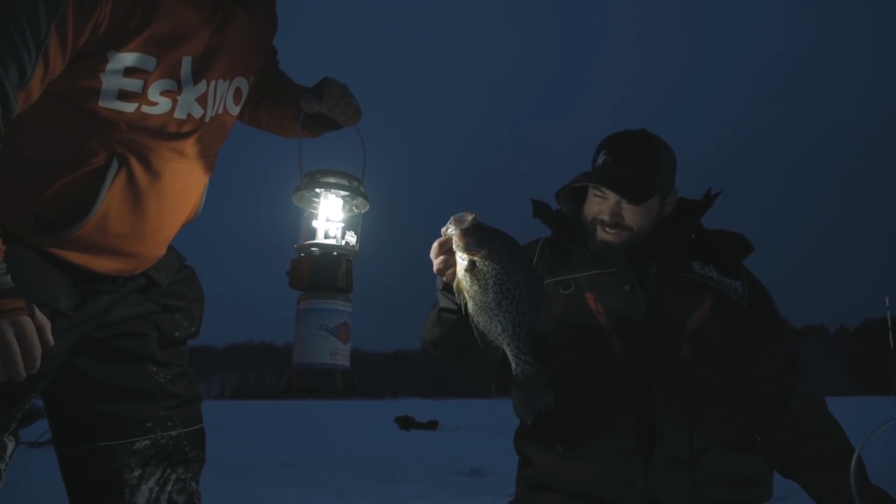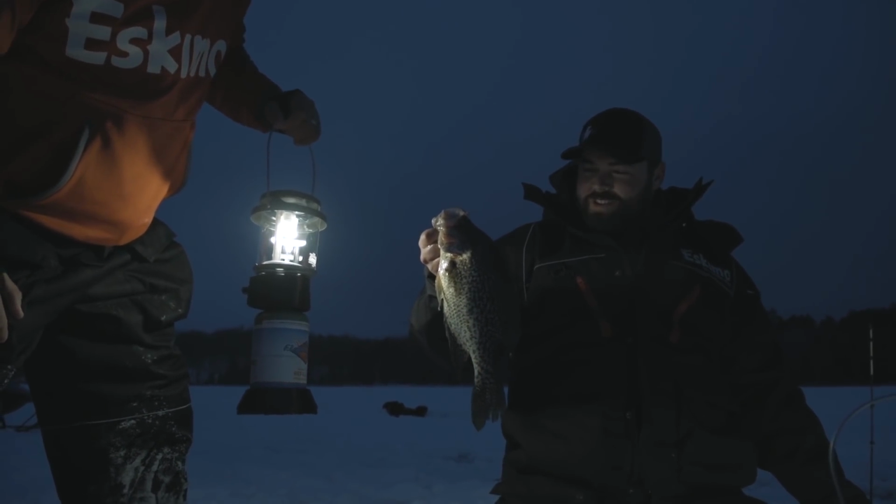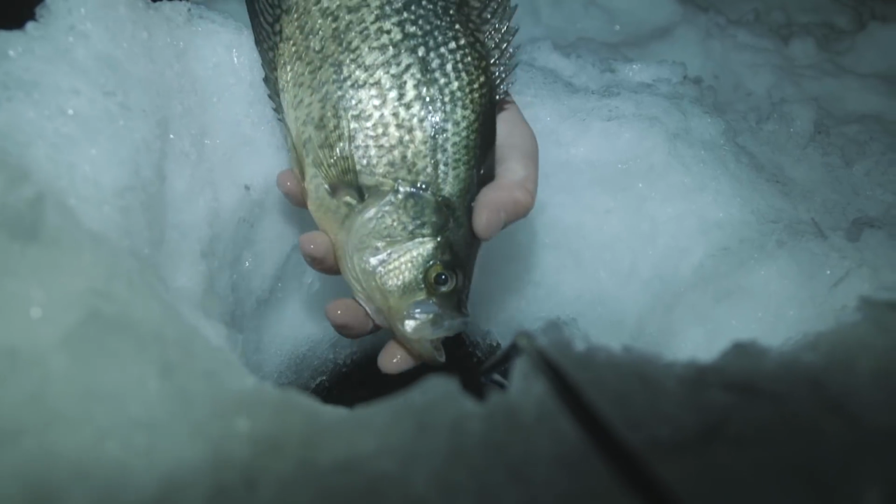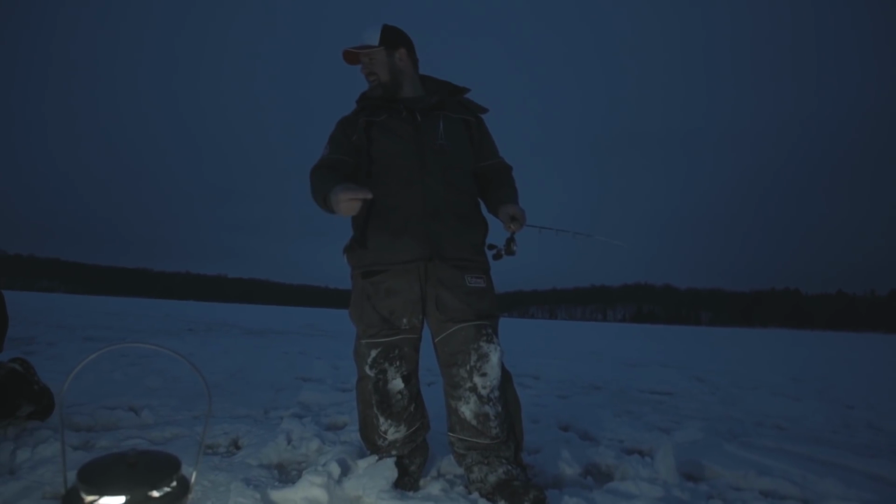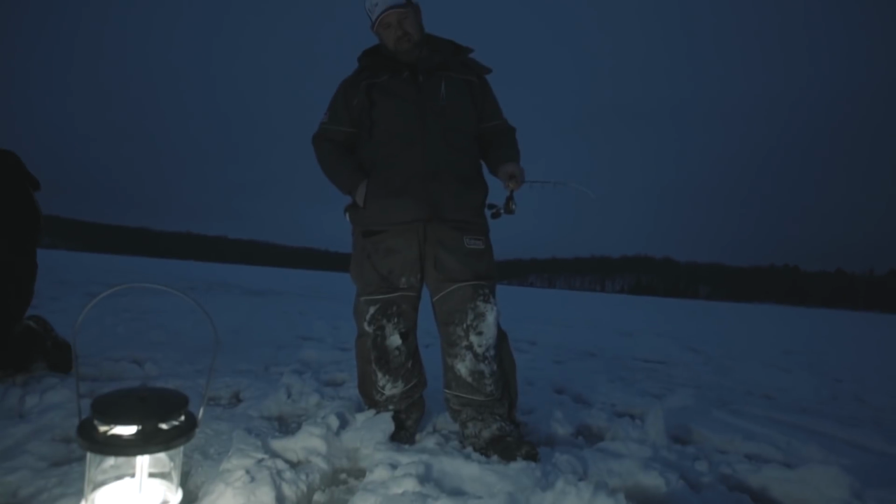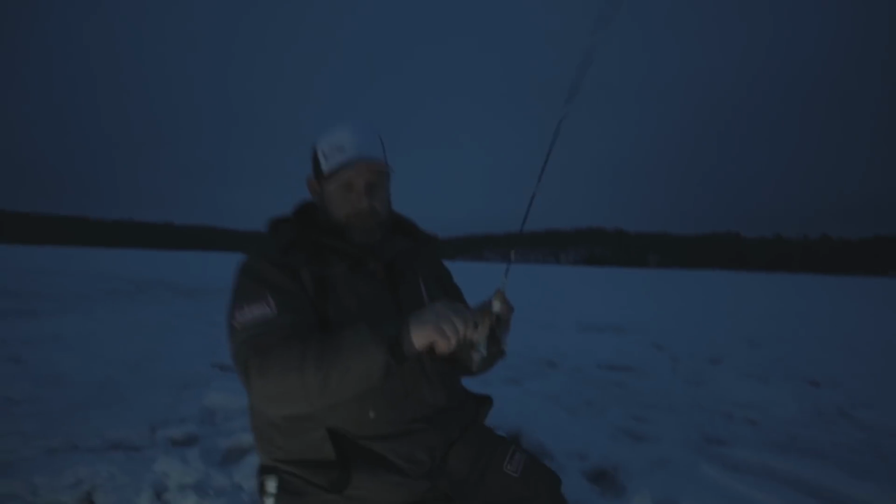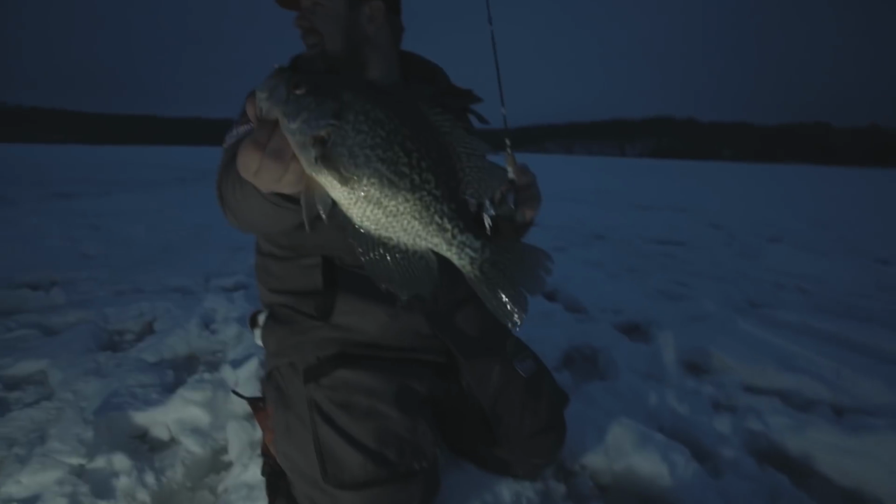Look at that right there. What a beautiful fish. Finally hit that low light period where these fish are cruising, putting on the feed bag. This is fun. Now they're here. Here we go. There we go. Doubled!